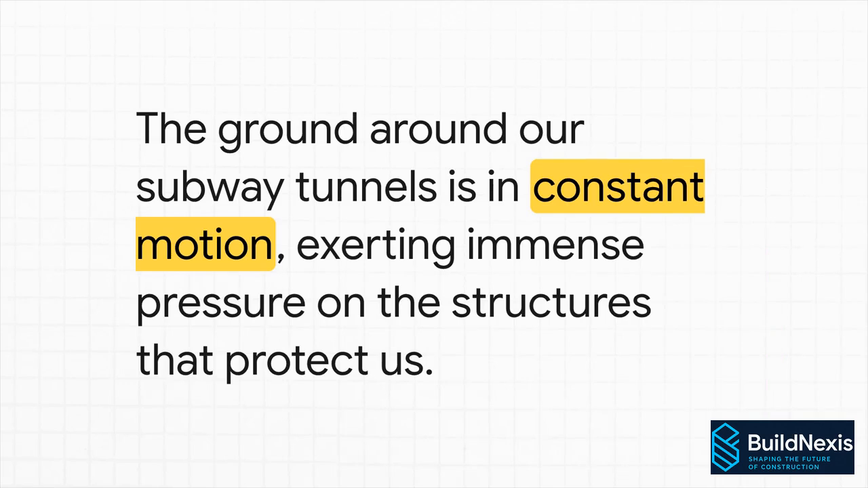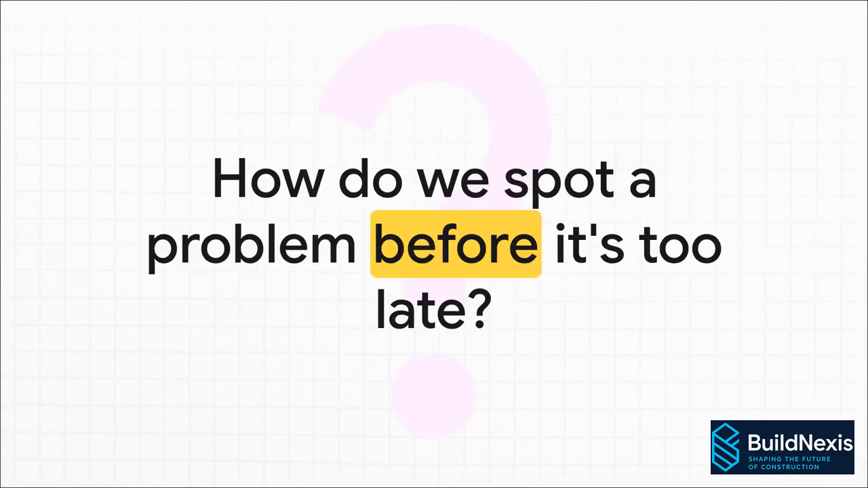So, think about this. Right now, beneath our feet, the Earth itself is in constant motion, putting this immense, invisible pressure on the tunnels we ride through every single day. It's this slow, silent squeeze that could lead to an absolute disaster if we don't keep a very, very close eye on it.